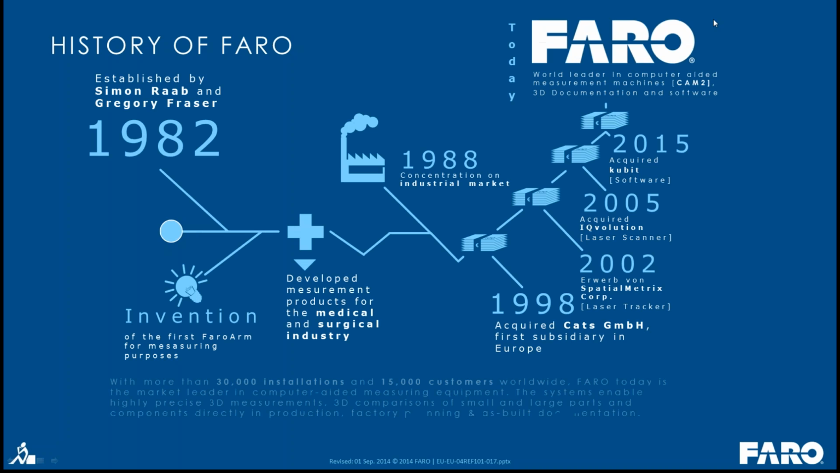You can see FARO started back from its humble beginnings in 1982, and moving all the way up to where they acquired a number of different companies, including here, what's most interesting for folks, 2005 IQ Evolution, where we acquired the laser scanning technology. And as many of you may be aware, just this past March 2015, FARO acquired Qubit, which is where most of these software ideas are stemming from now. So quite a long history, and the former Qubit team is excited to be a part of it.